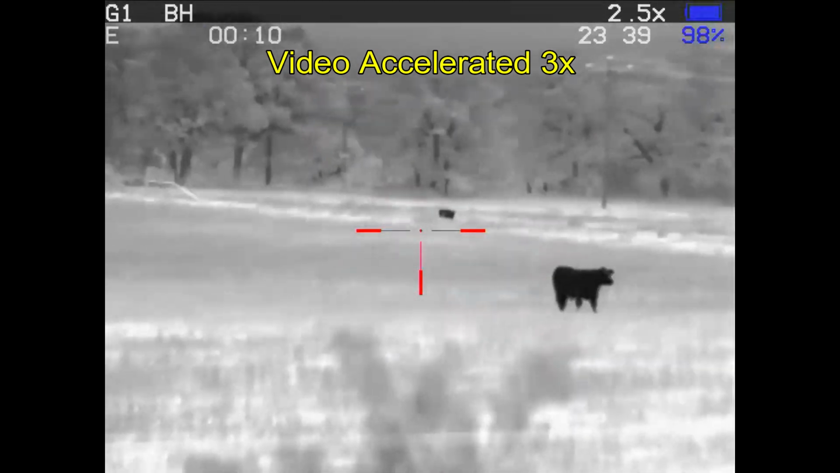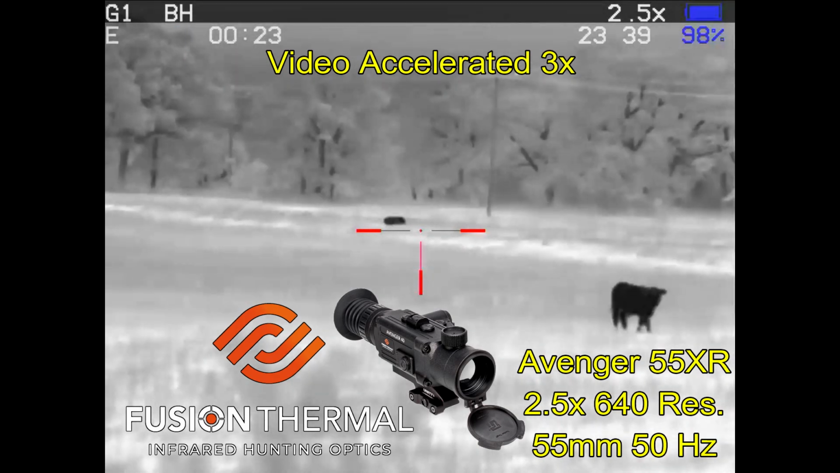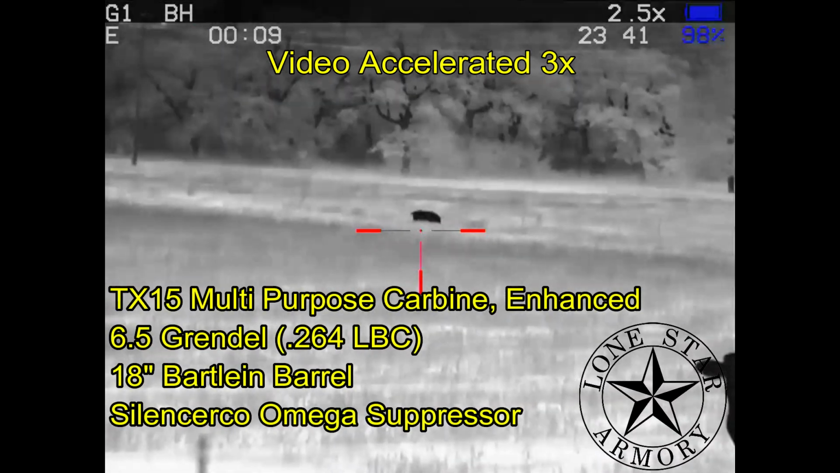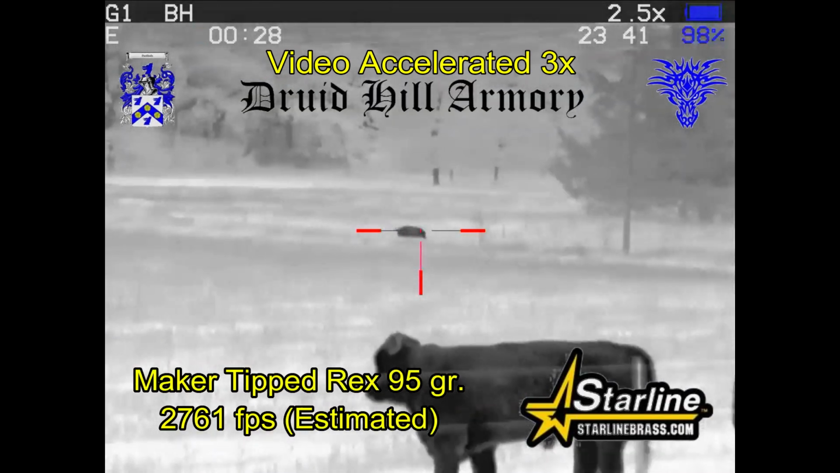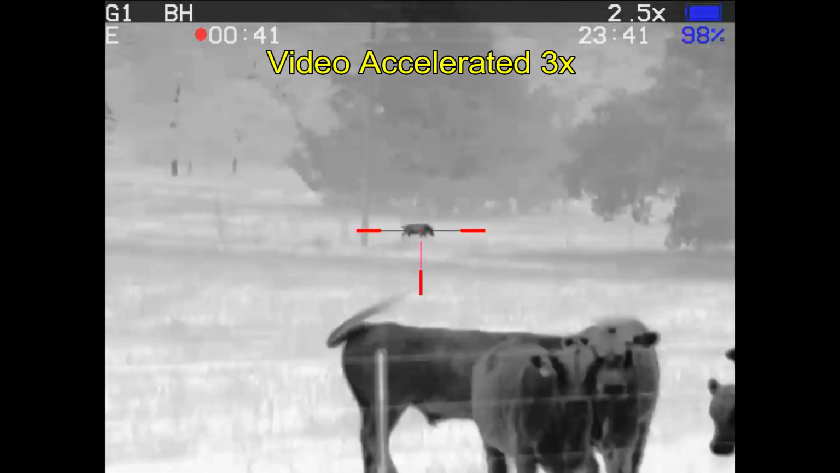And right now I'm getting video through my Fusion Thermal Avenger 55 XR thermal weapon sight as the hog makes its way back up and down along the fence line. And I hope to be getting a shot at it with my TX-15 multipurpose carbine enhanced from Lone Star Armory. It's got an 18-inch Bartlein barrel, which several people have asked about. I'm going to be shooting Maker Tip Directs bullets loaded by Druid Hill Armory and the Starline brass.